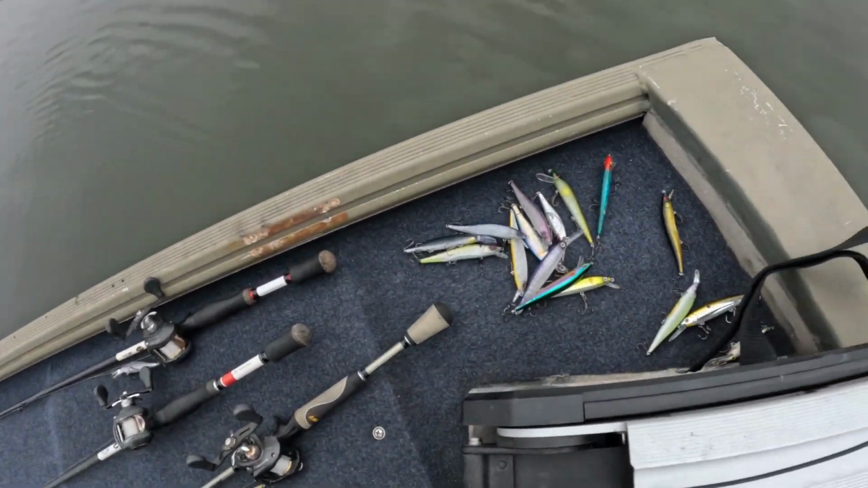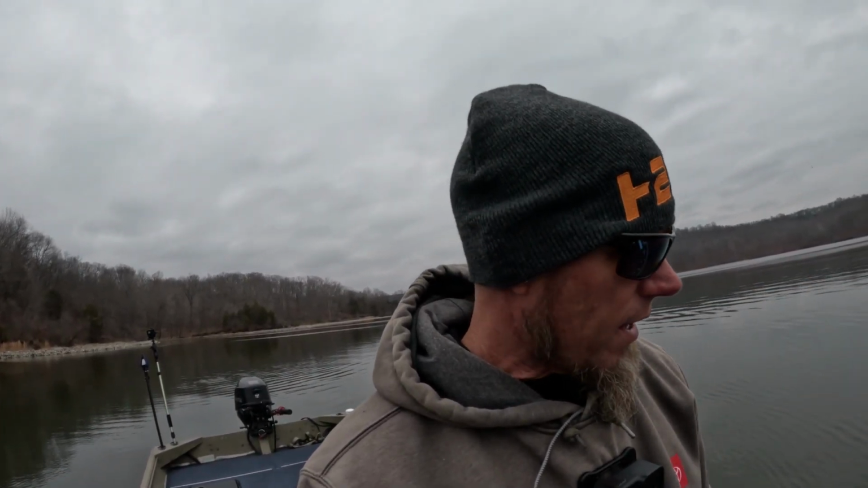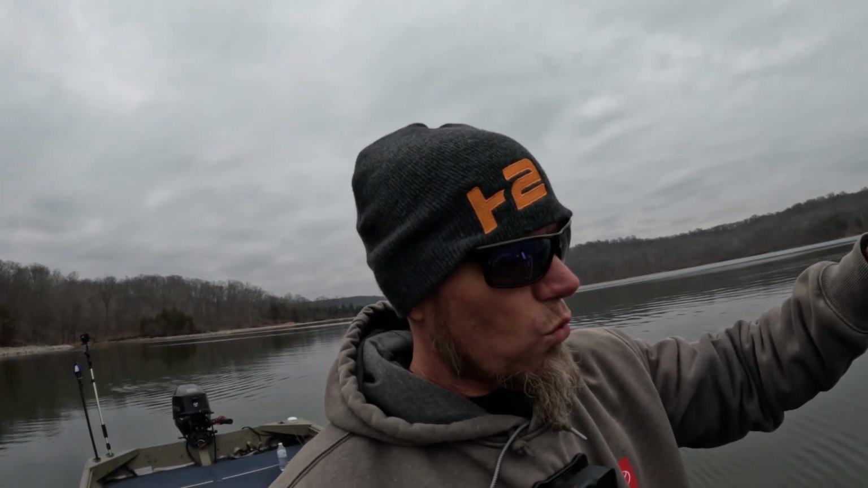We made it out on the water, and look at this pile of jerk baits, guys. I'm going to go through each one of these jerk baits. We're going to make a cast out there, a few casts, jerk them down, try to find them on the forward facing sonar and see exactly how deep these baits are running. This is going to be our tool that we're using today.